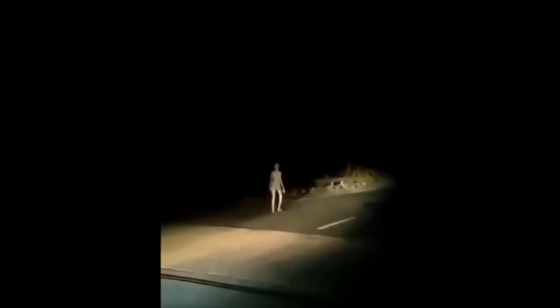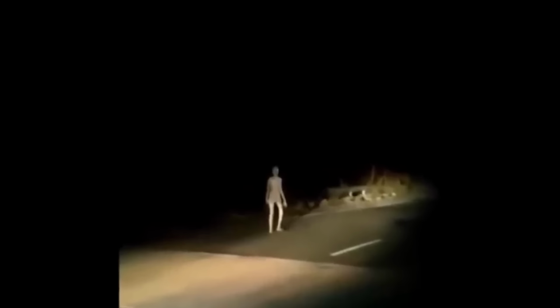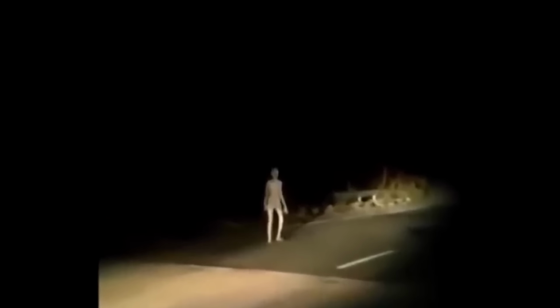There can be a logical explanation for this video. It could be fake, and the unknown creature is a human wearing a mask. But again, why would they walk on an empty road in the middle of the night to scare off bikers? Why wouldn't they try it in the city or a nearby village? What do you think about this encounter?